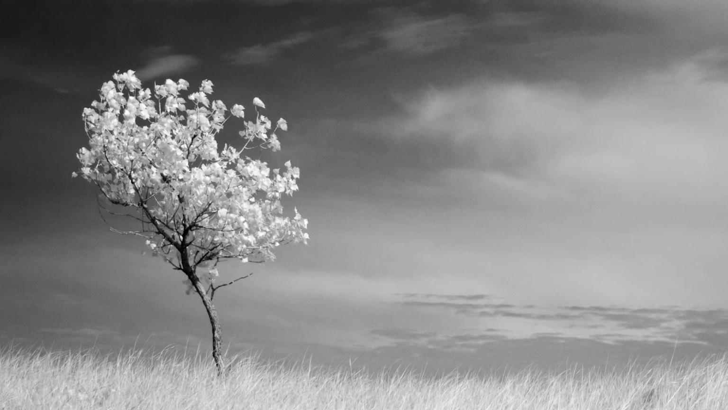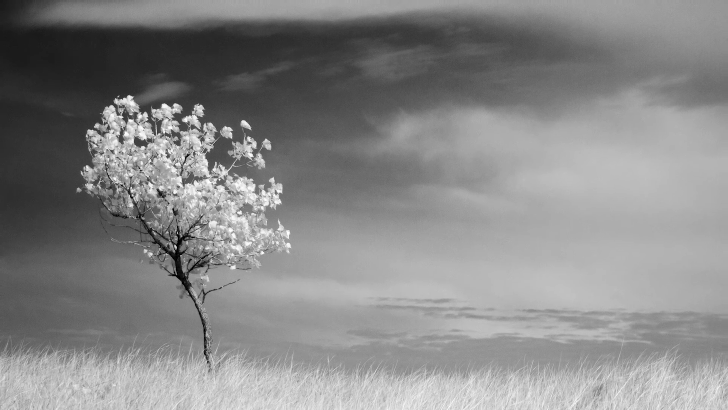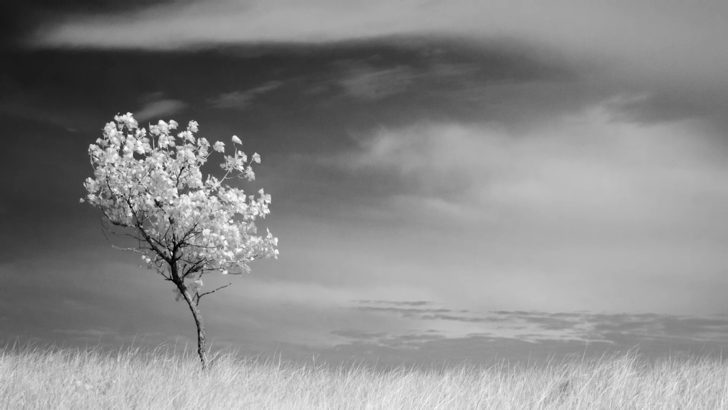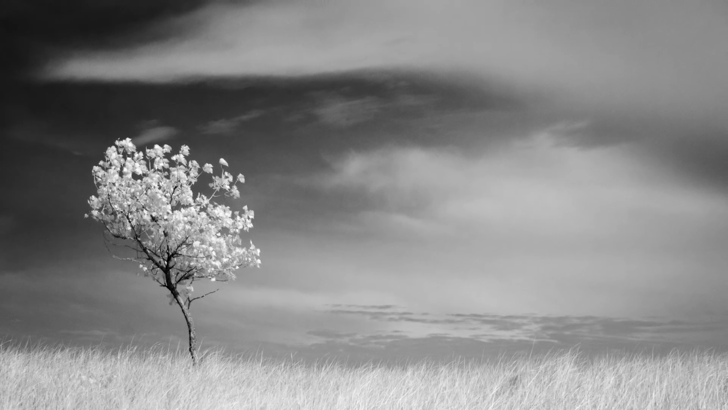So as a viewer, you're looking at this tree and you see it all by itself. You see how fragile it is, how isolated it is, but there's also a sense of peacefulness about it as well, because the cloud formation surrounds the tree, and then you have that balance between the sky and the ground.